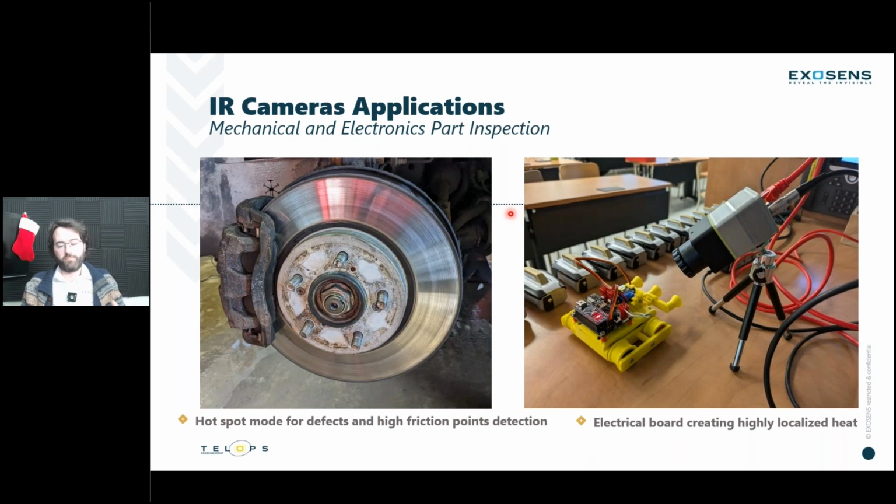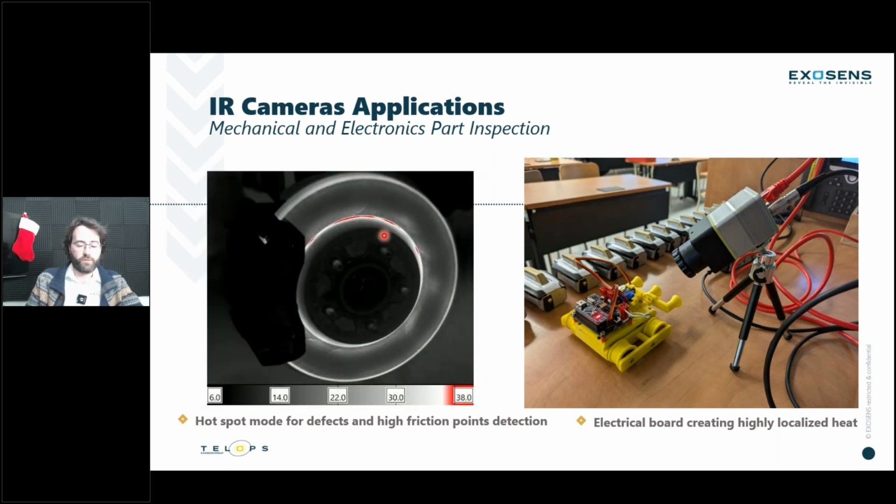So in terms of other kinds of parts that can be inspected, for example, we have that brake disc generating heat, of course, through friction, and you can have that hotspot detection mode where you can see where non-uniformities in your brake pad generate more heat due to higher friction. So that's an essential part of inspection for those kinds of industrial research or industrial inspection lines. Brake pads being, of course, essential to inspect for the automotive industry.